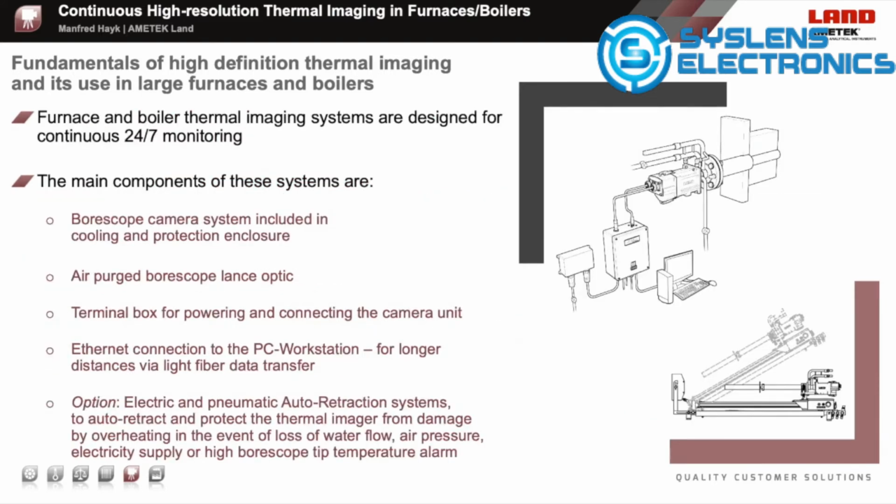Furnace and boiler imaging systems are designed for continuous 24/7 monitoring. All these furnace camera systems are water-cooled and air-purged to enable them to deliver high-quality measuring and monitoring results continuously. Existing vortex air cooling systems are typically limited in operating temperature and cannot be used continuously in such hot furnace applications.